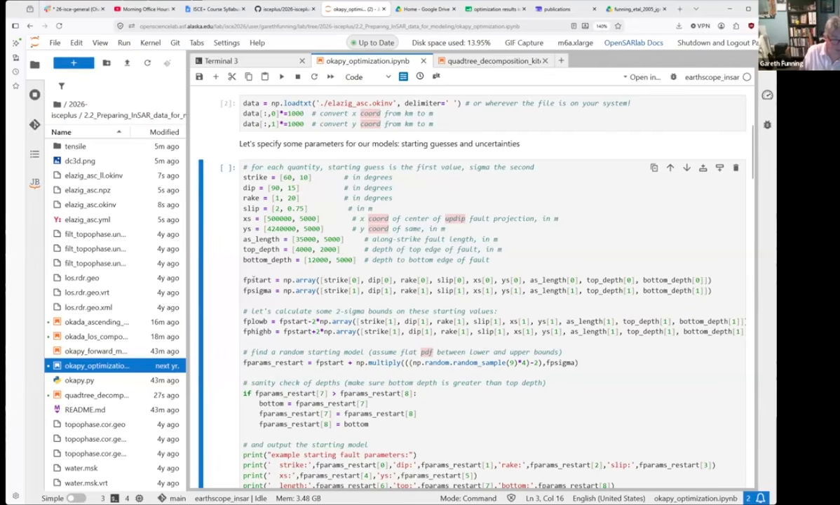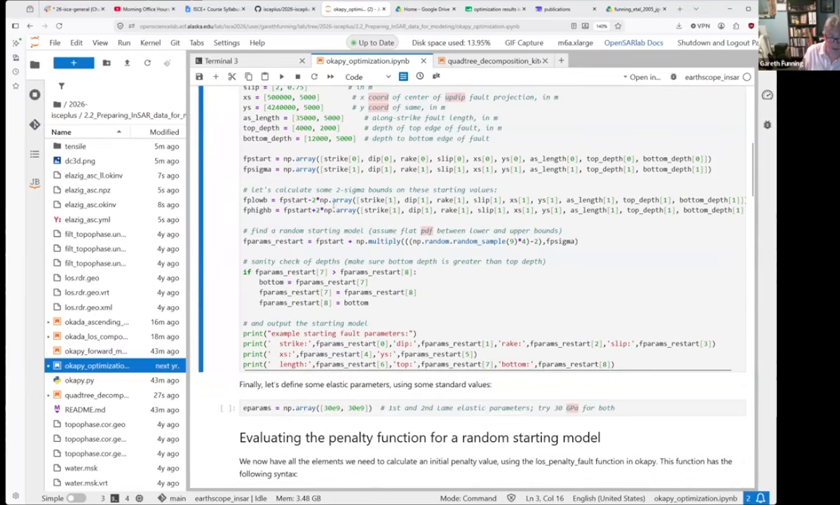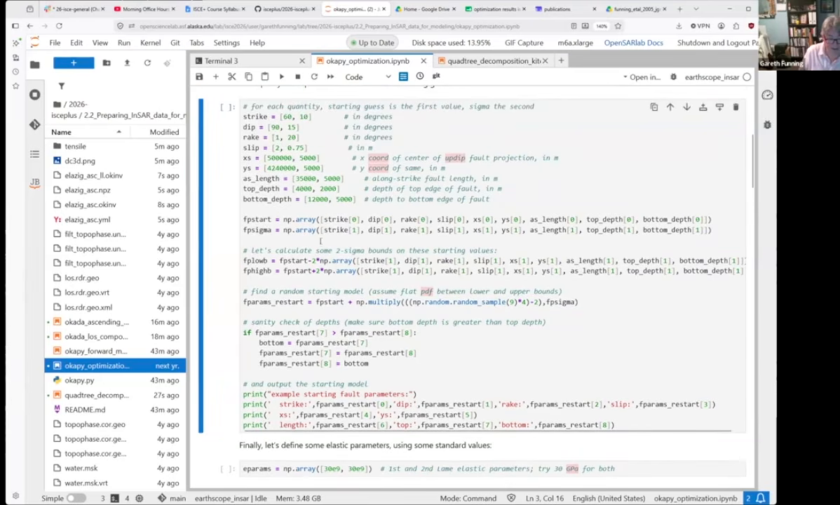And I make vectors out of these. So you can see that all these numbers get compiled into one string, and their uncertainties do as well. And then I calculate what the bounds would be based on those sigmas, assuming plus or minus 2 sigma, okay, whatever. And then I pick a random number from within all these bounds as our starting model.